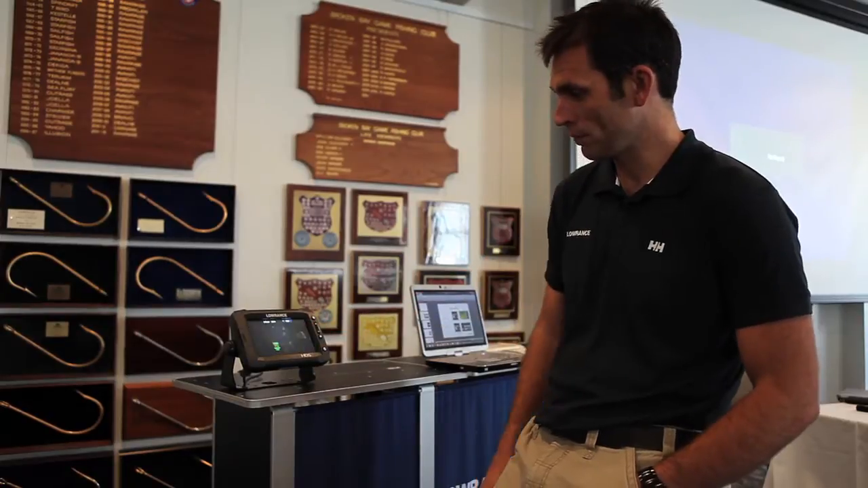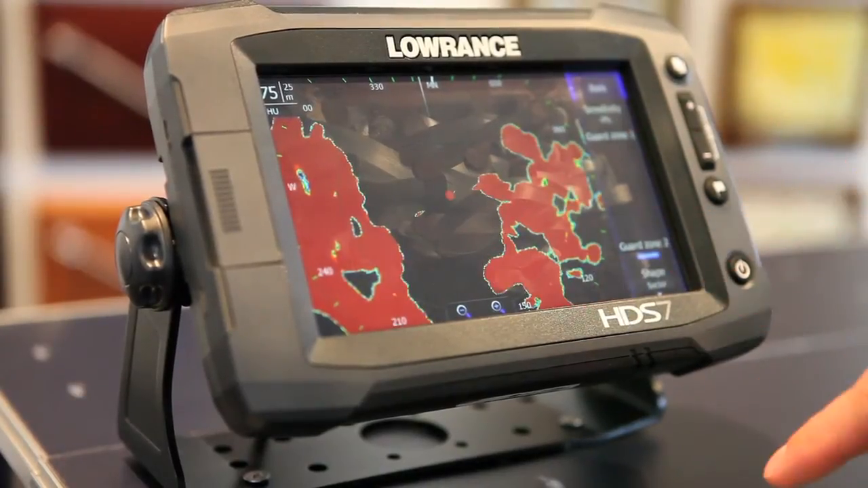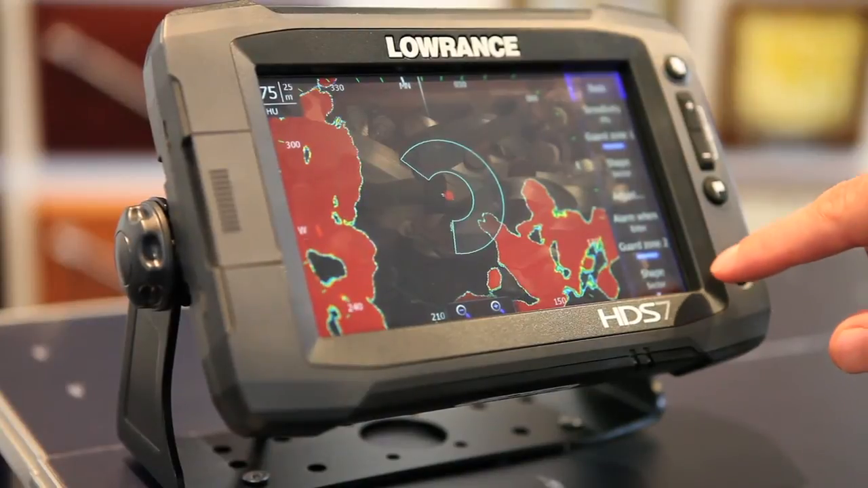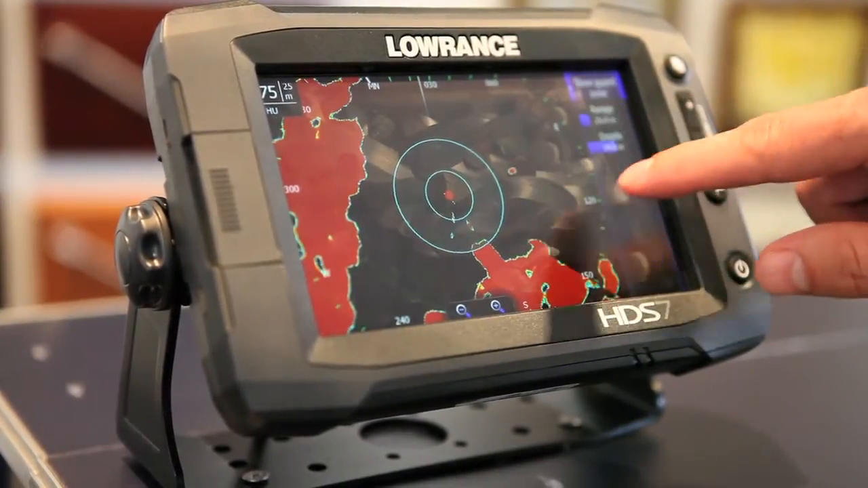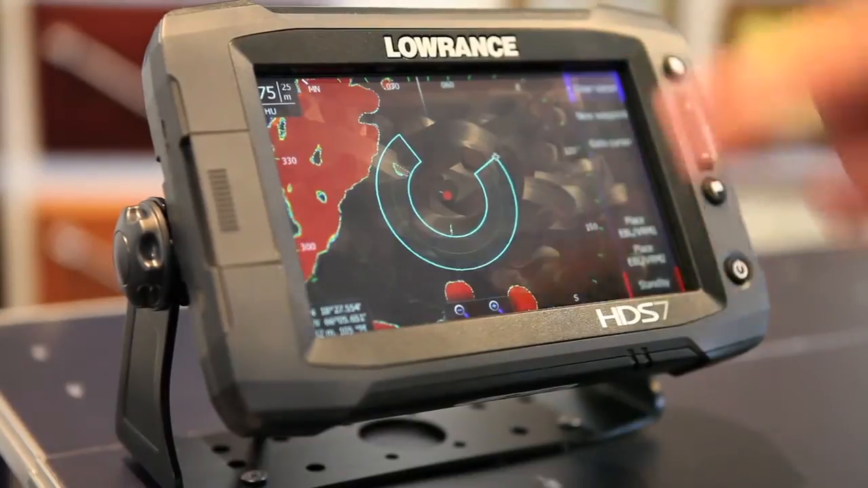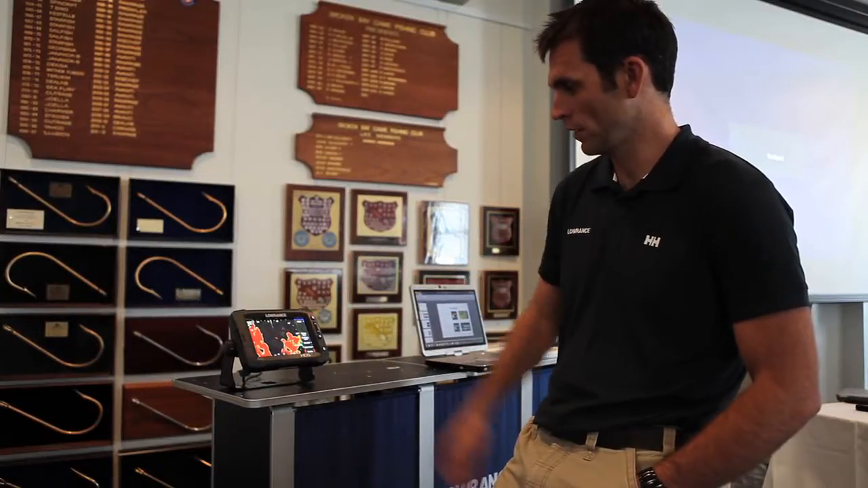Again, radar. Really nice thing about the touch is things like guard zones, which people don't traditionally use. You can simply touch on guard zones. I can put a guard zone in here. I can adjust it. I can sort of draw a little circle around my boat. Then I can save it. And now if I want to turn that on and off, I can simply just go into the guard zones and turn it on and off for later on.